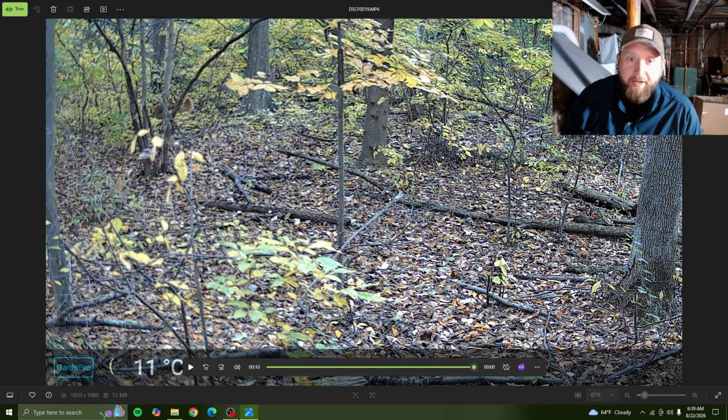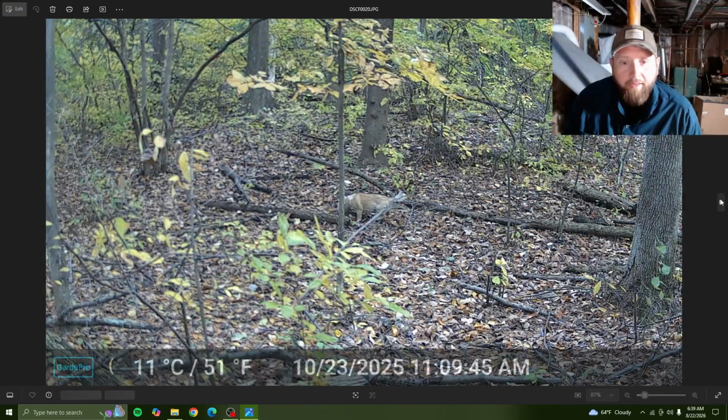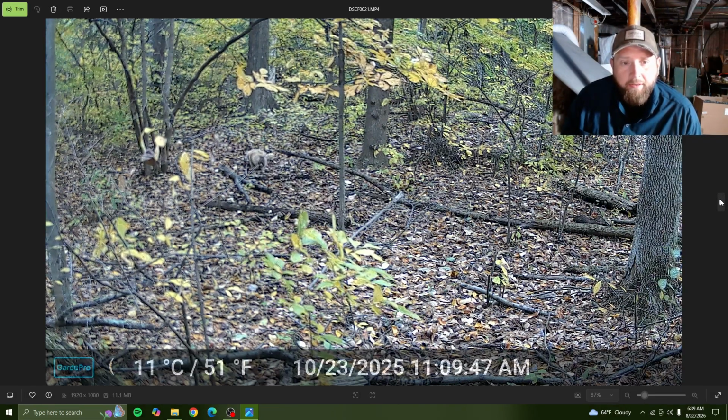I noticed because I would be driving the road in the morning, and I would see them crossing the road heading up that way. So then I started doing scouting, and I'm like, oh, this is thick up here. They're bedding down up here. And sure enough, another dog. Little dog.